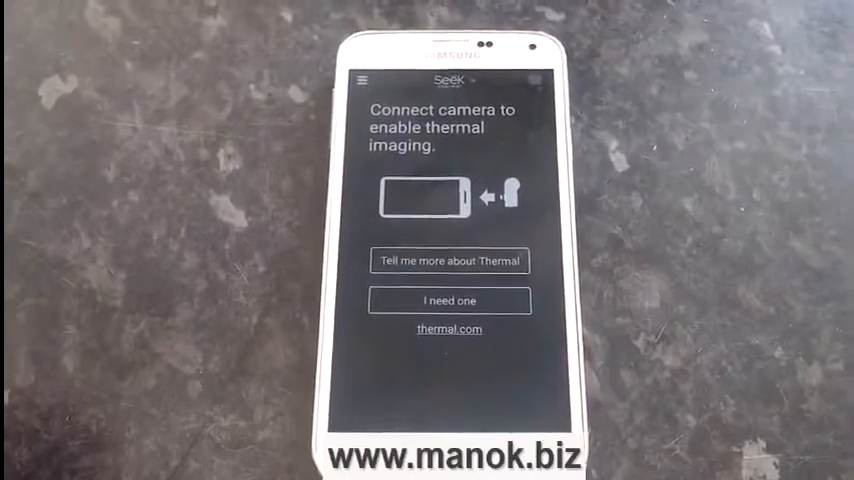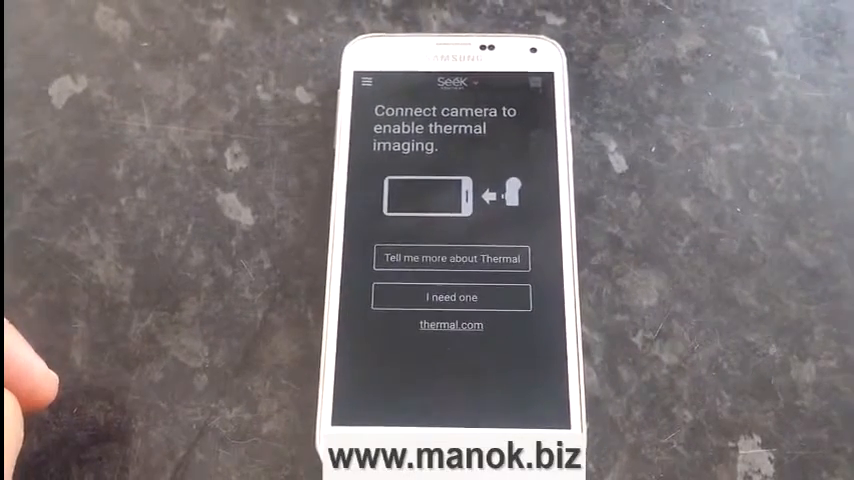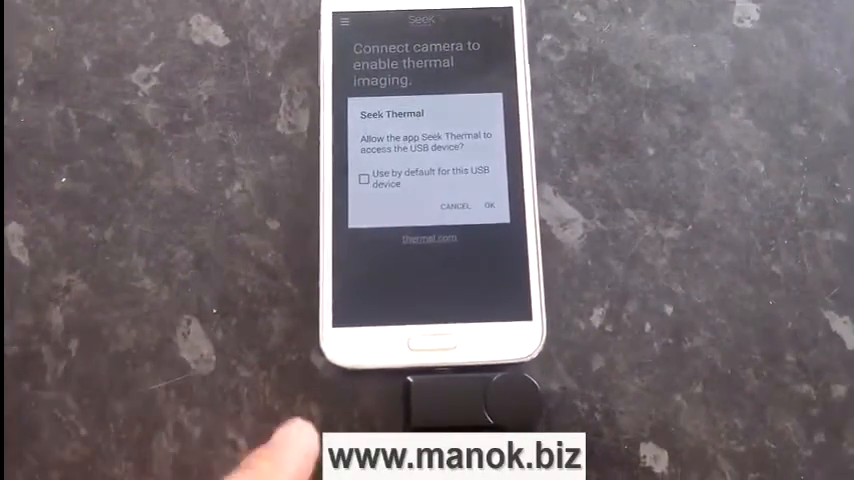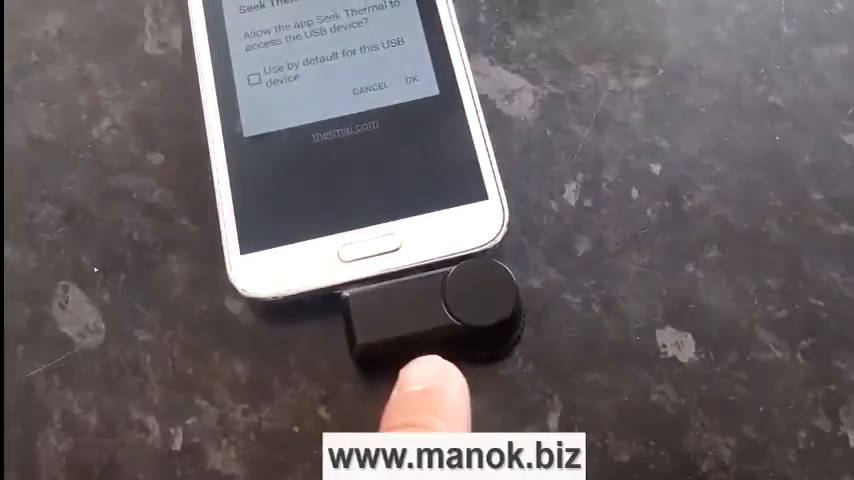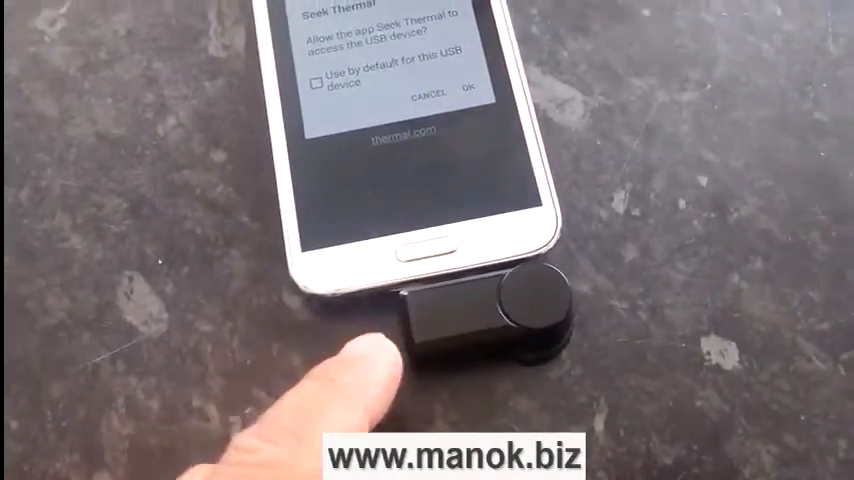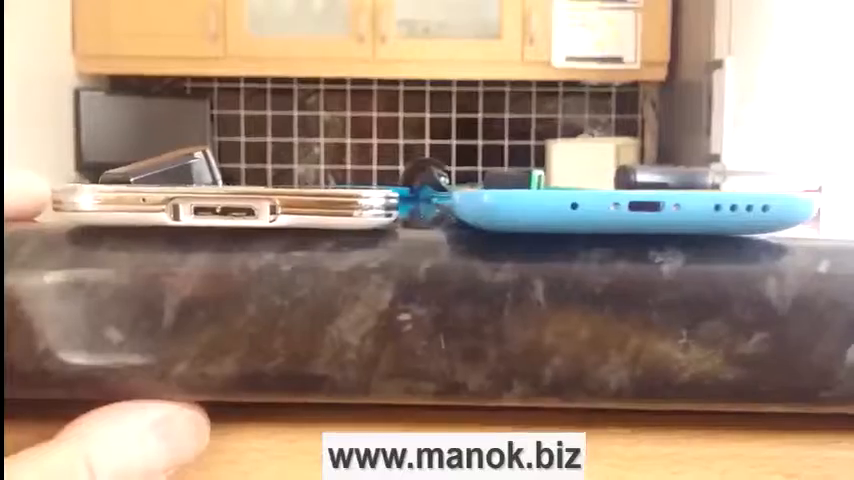Okay, so we've opened it up and it says connect your camera to enable thermal imaging. So let's do that. Okay, now with the Samsung Galaxy S5 that we've got here, the USB port is of a certain direction and it makes the camera point backwards. Now, a key point of this is that it depends on which way your micro USB port is facing.